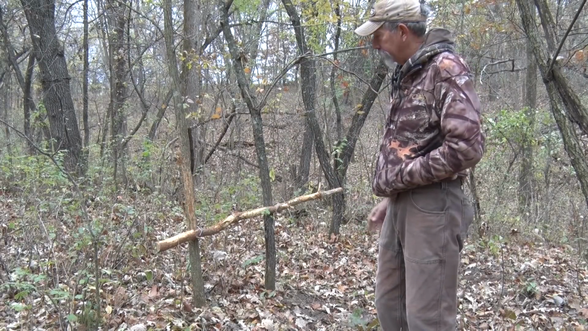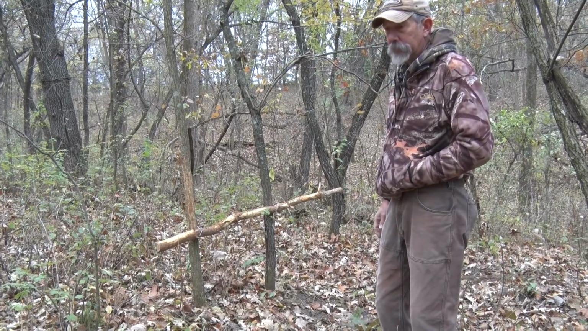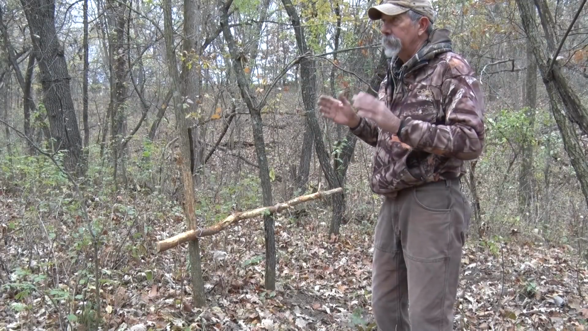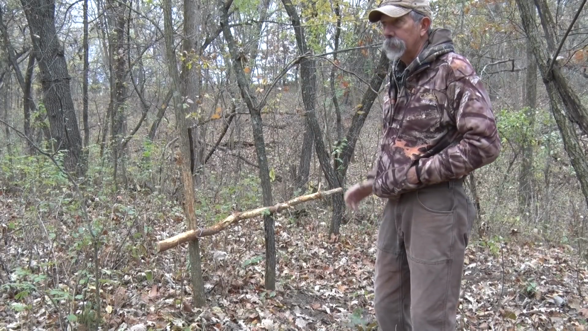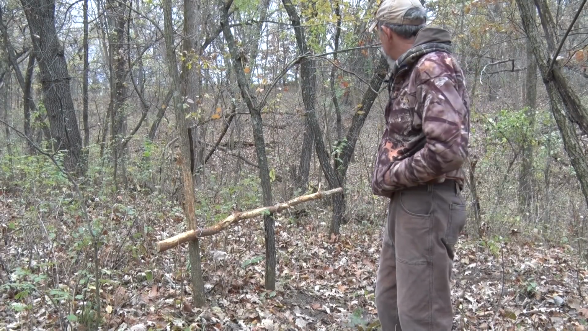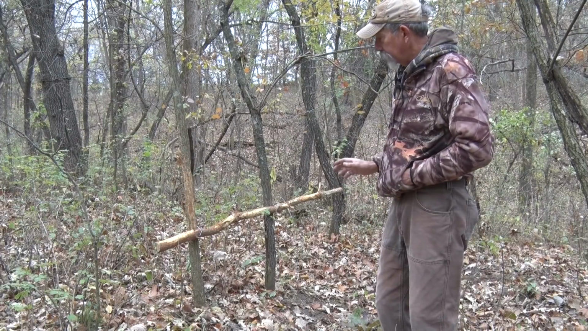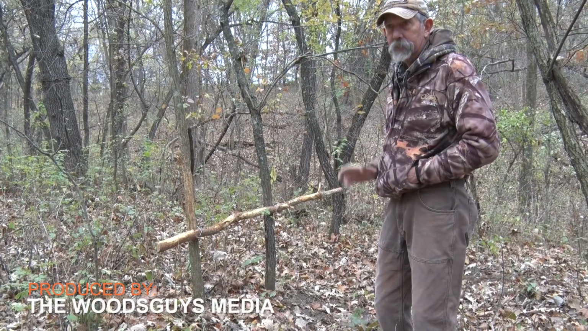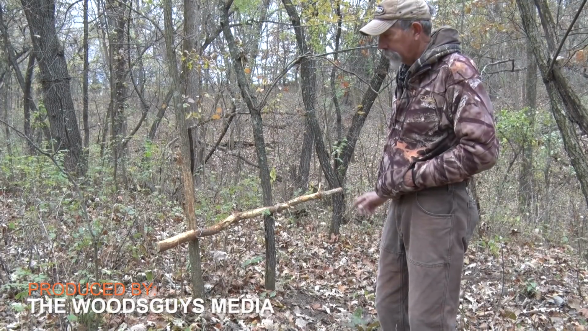I might later on if it's still getting a lot of activity and I'm hunting down here a little more steady. But this is basically just a funnel here too, but it's a little closer to the road, so more accessible to other people, I guess. So we'll leave it alone and get out of here and probably hunt this a few times too. It looks very promising.